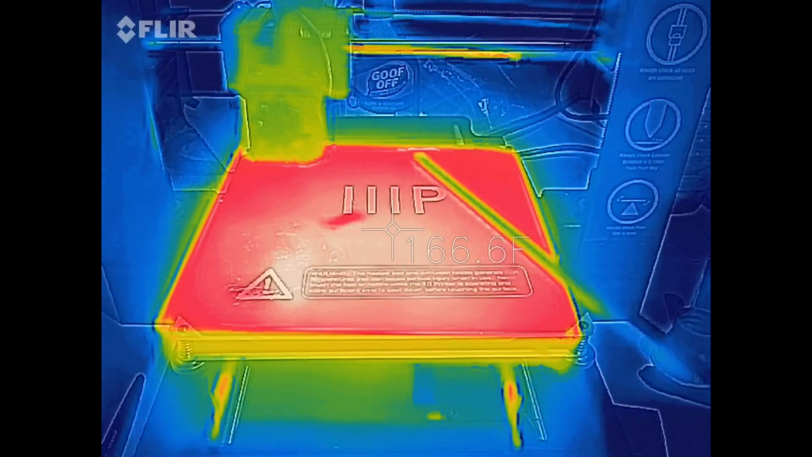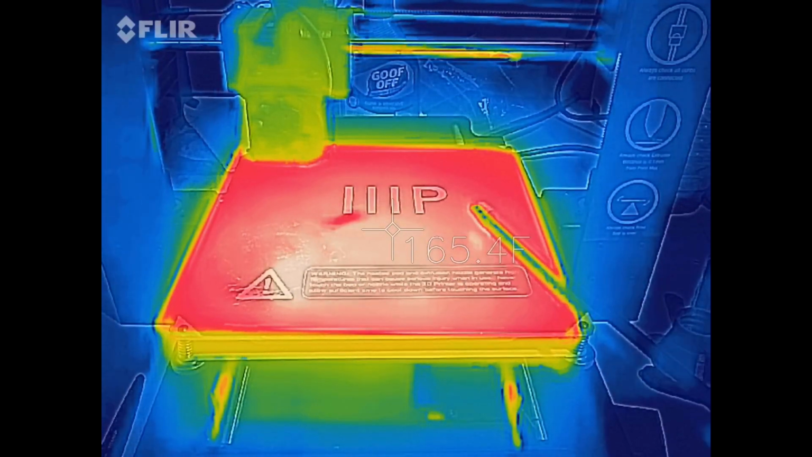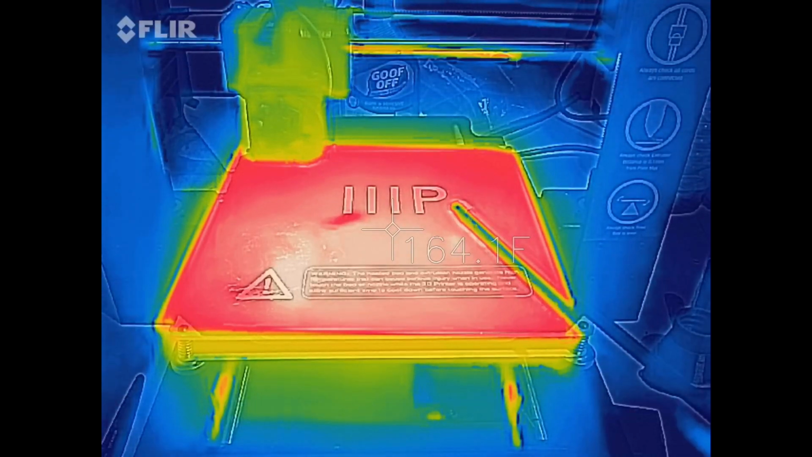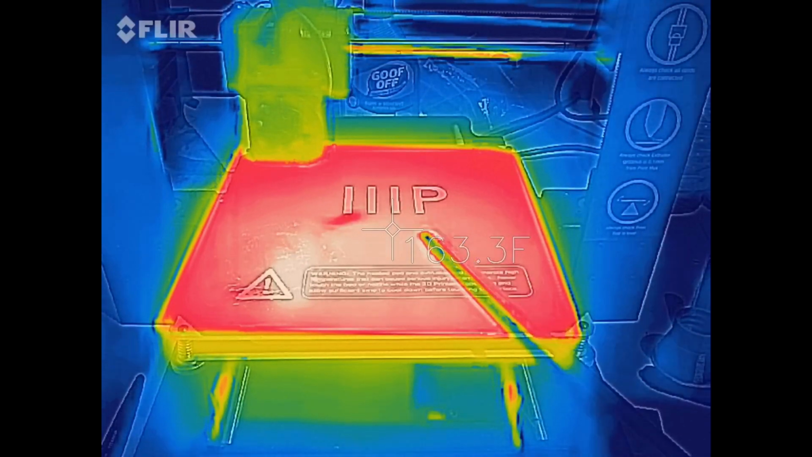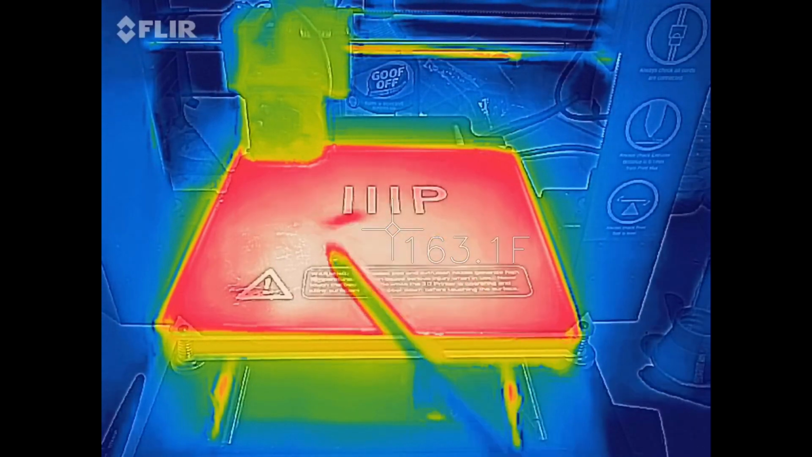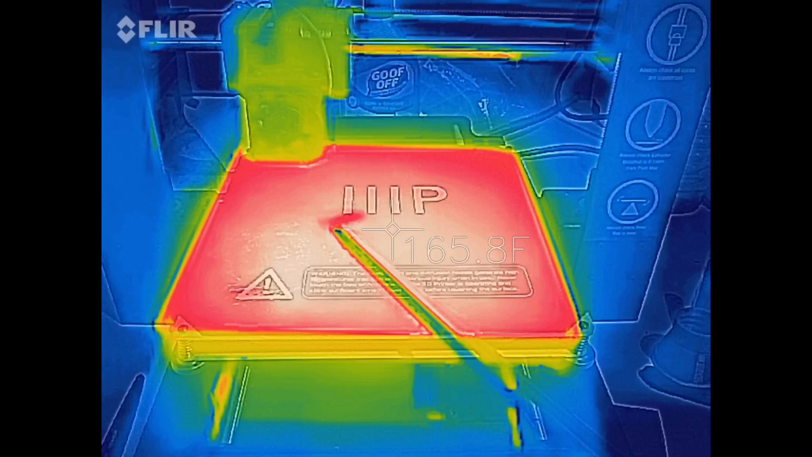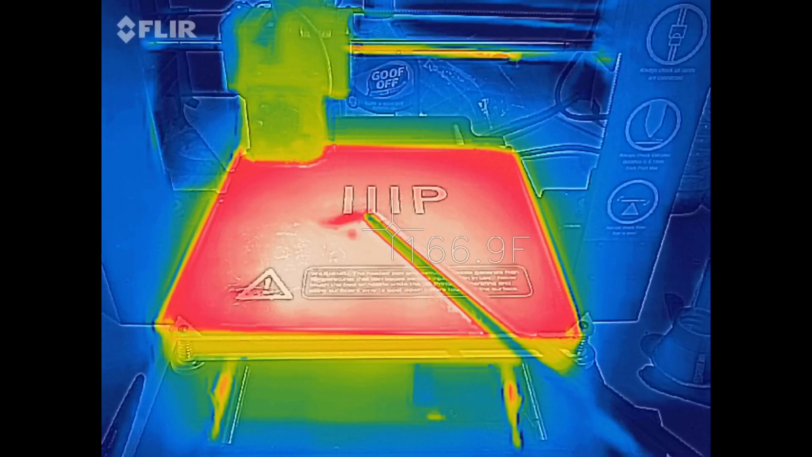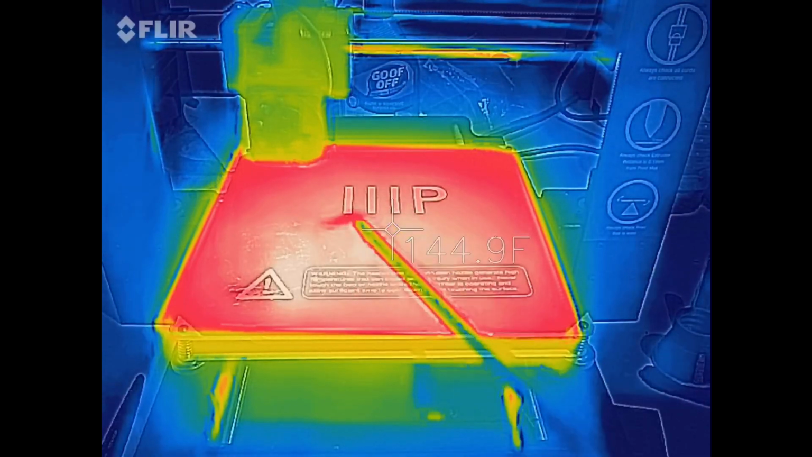You can see where it's white tends to be hotter, mostly red around here. The temperature scale in this infrared video is 74 to 166. We're reading about 163 there at a spot measurement in the center. It's a little hard to see in the video, but the main thing is look at this spot here. Obvious that gap is messing with the heat transfer between the build plate and the build sheet that covers it.